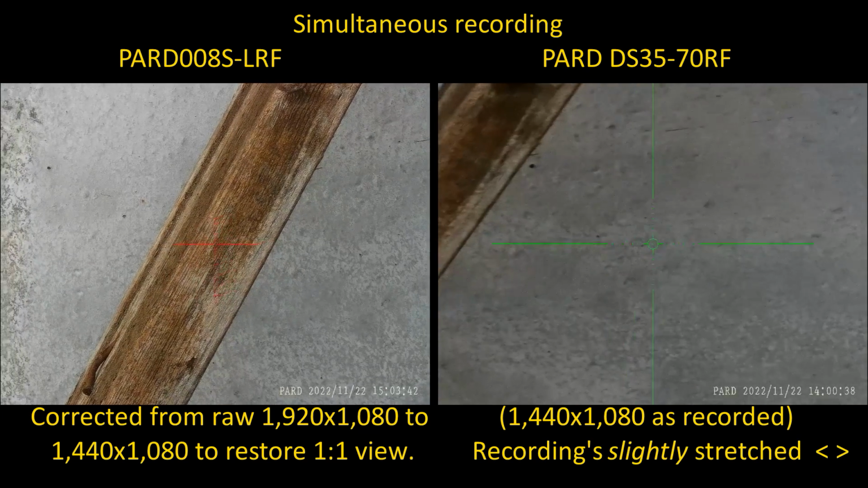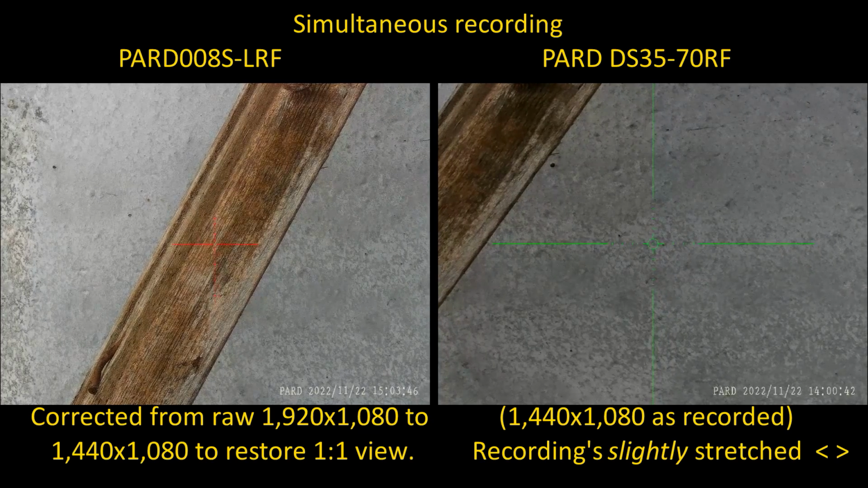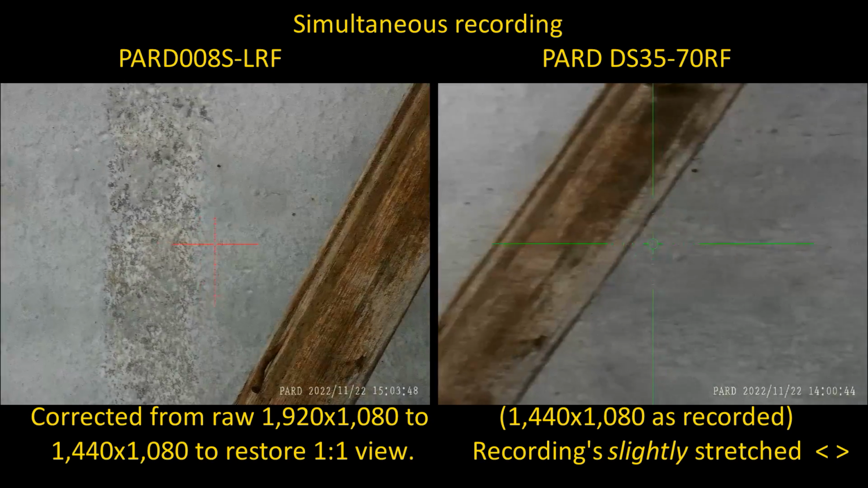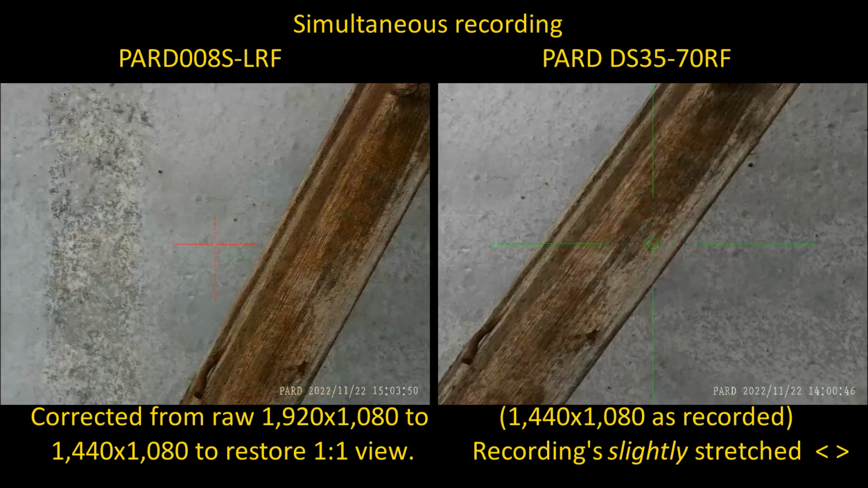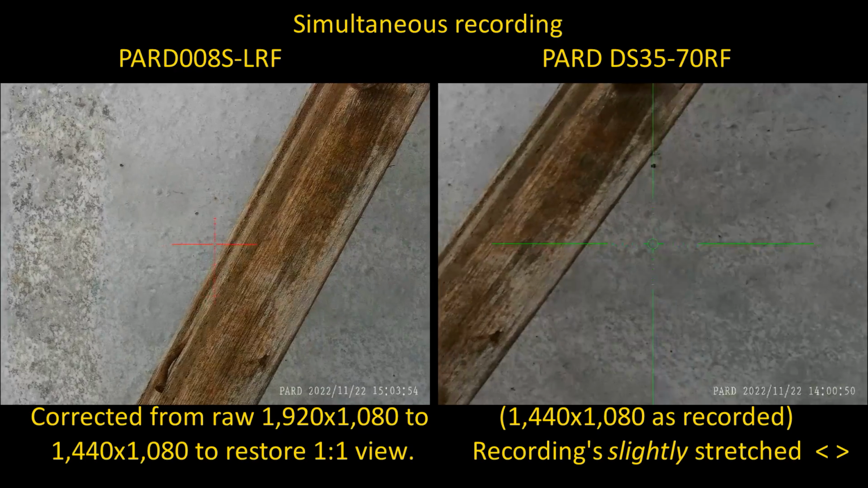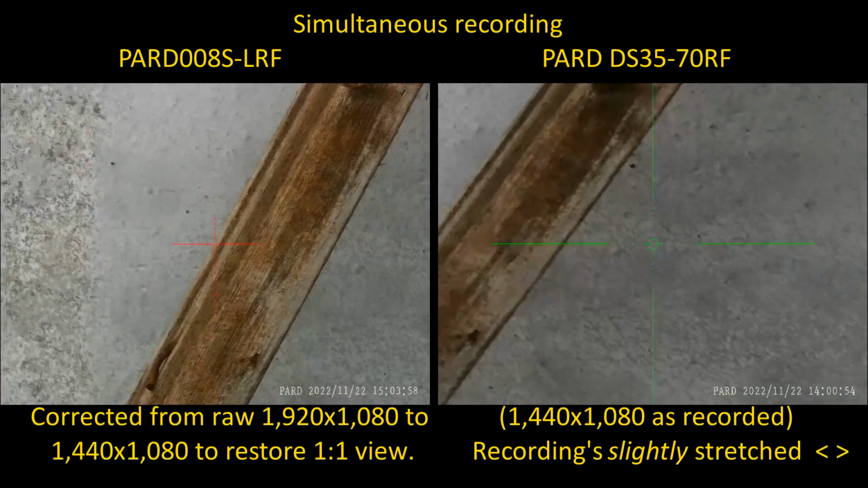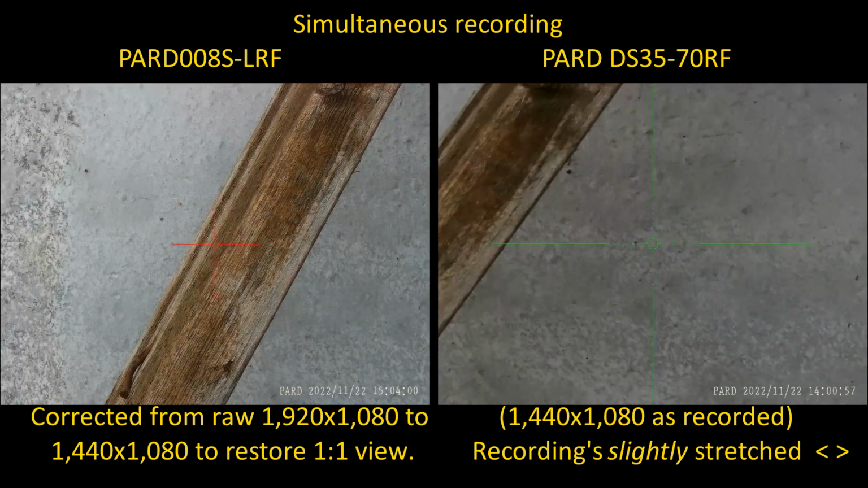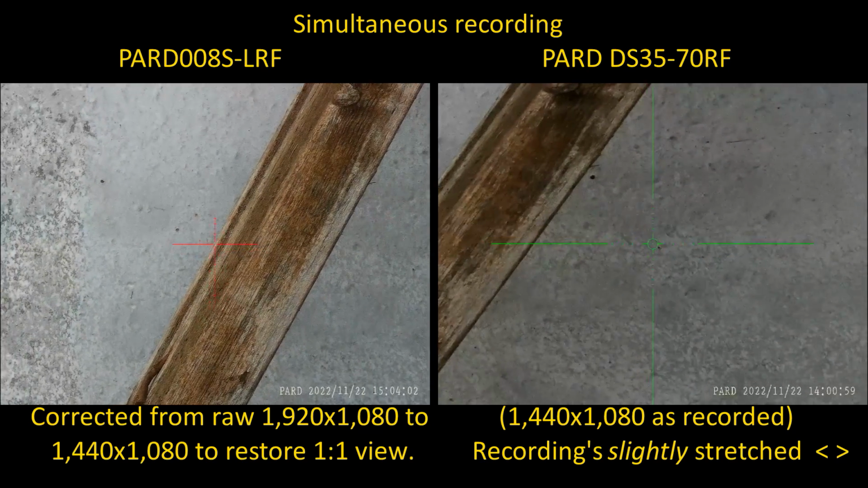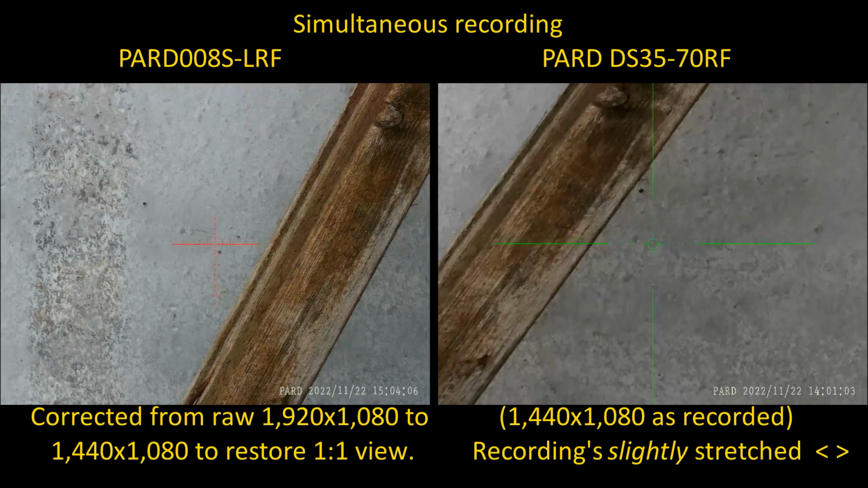Here I've spun around and I'm recording a wall 4 meters behind me and behind the scopes, and you can see I've learned from this that there's a tiny bit of distortion, imperfection if you like, in the screen ratio of, I believe, the DS35, just because these two pieces of wood are not quite the same angle. But I've got this measured by the rangefinder at 4 meters and focused down to within that 4 meters in daylight.